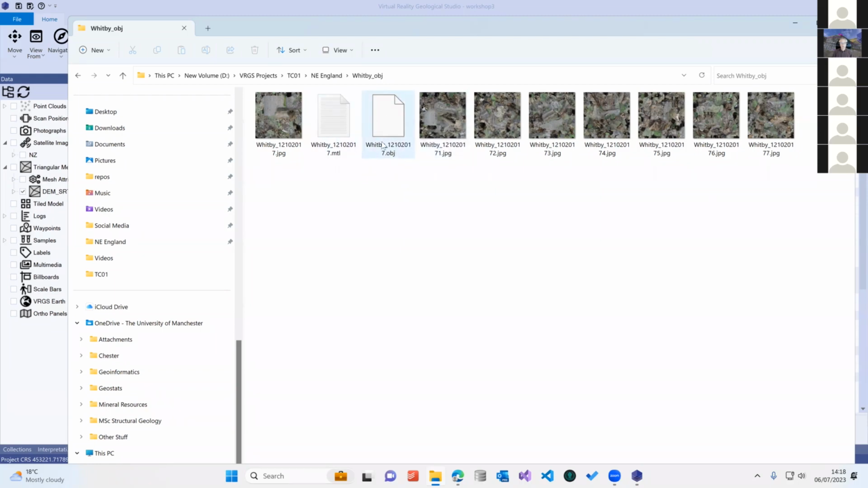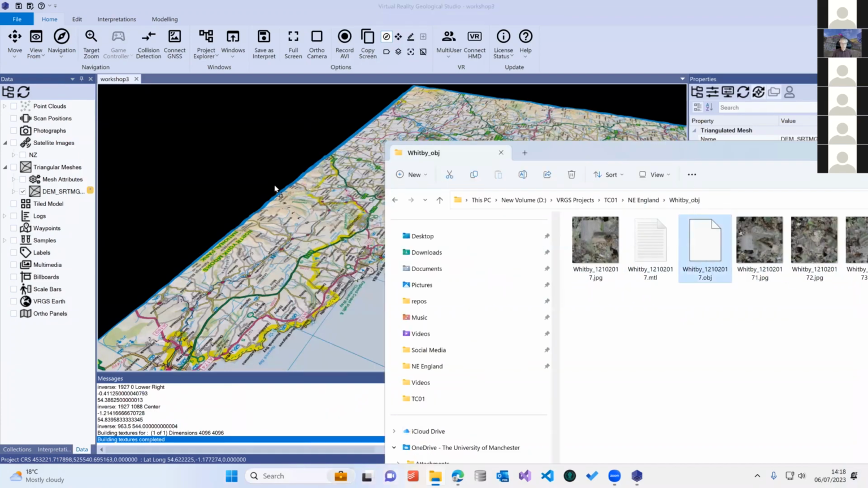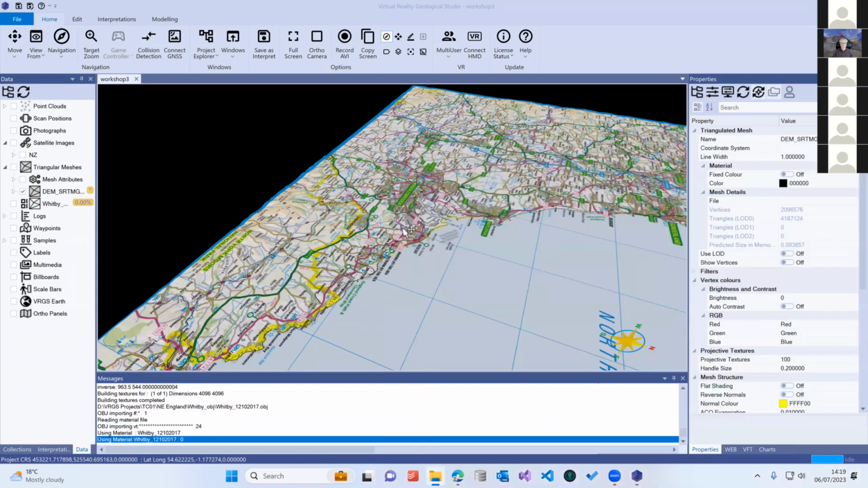You should have your OBJ file, an associated sidecar file, as it's called, the MTL file, which is your material file, which explains which textures are being used, and then you have your texture images as well. They all need to be in the same folder, but you only need to drop the OBJ file into VRGS. It will know where to look for the material file and the textures just from the OBJ file. And it's starting the import process now.